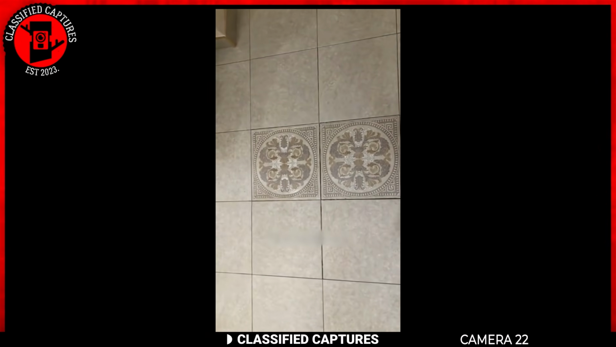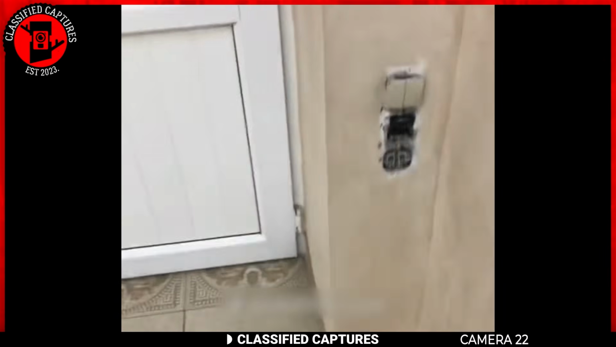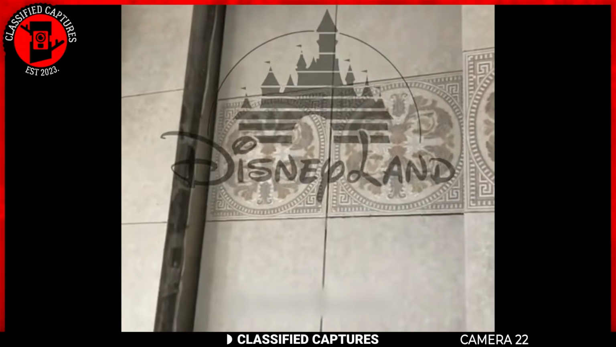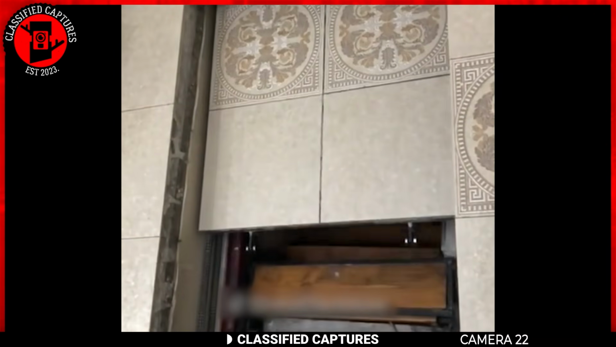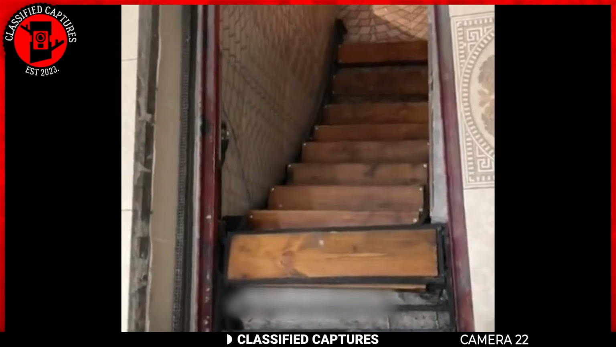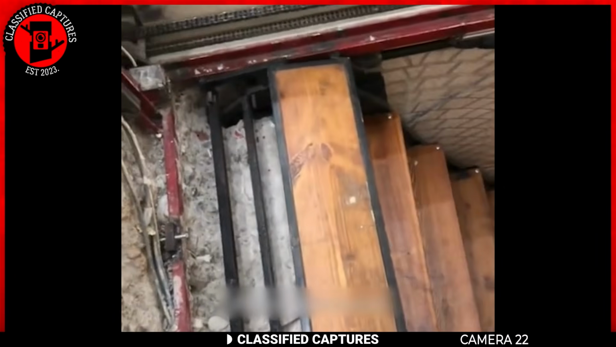Intrigued by this, I delved into the comments section and found an interesting discussion. Someone asked me where this footage was filmed, and the poster claimed it was in one of the bathrooms at Disneyland. Rumors suggest that this secret staircase might be how children are being taken when parents momentarily lose sight of them, only to find them missing moments later.